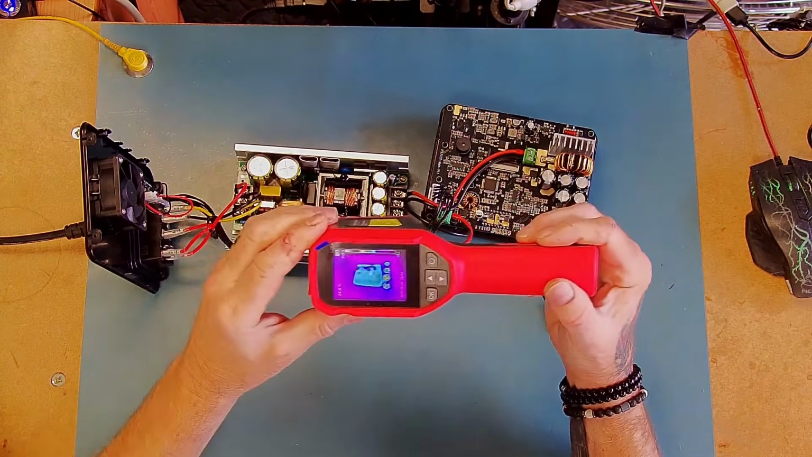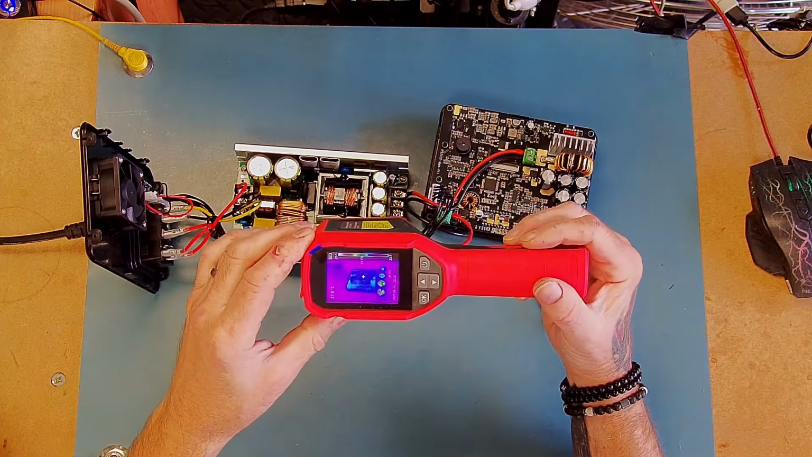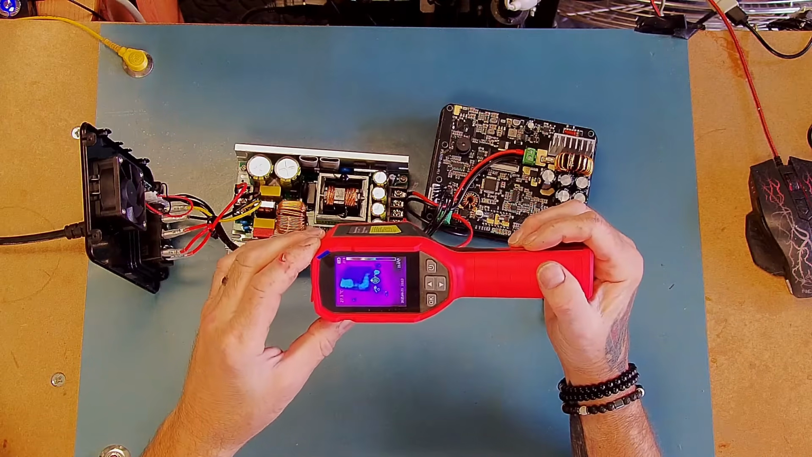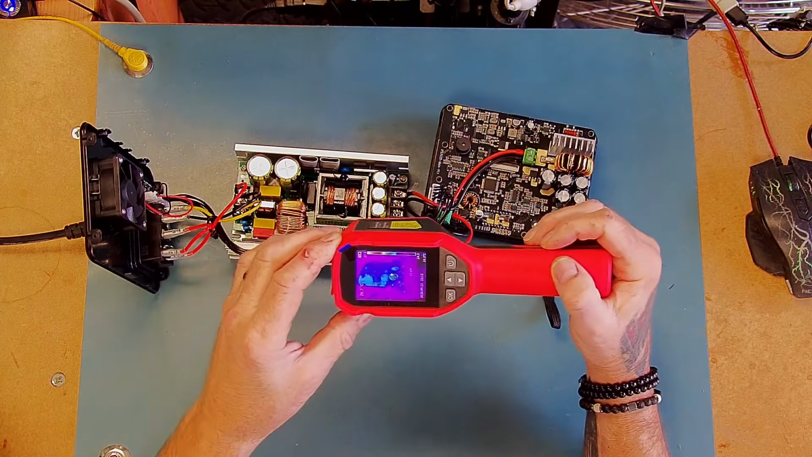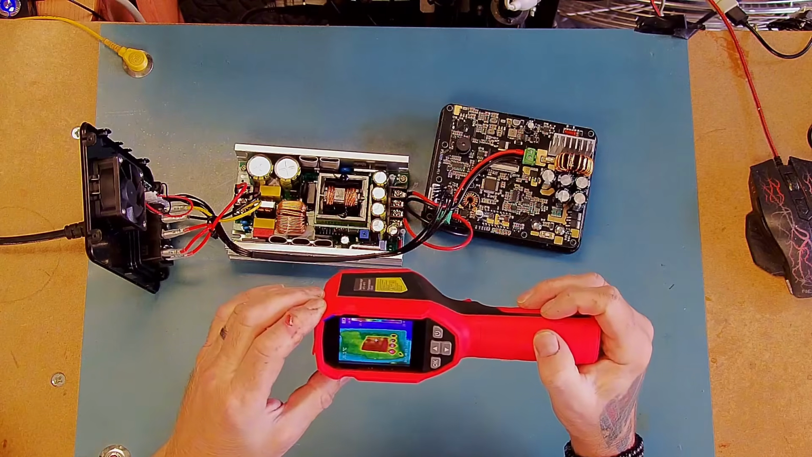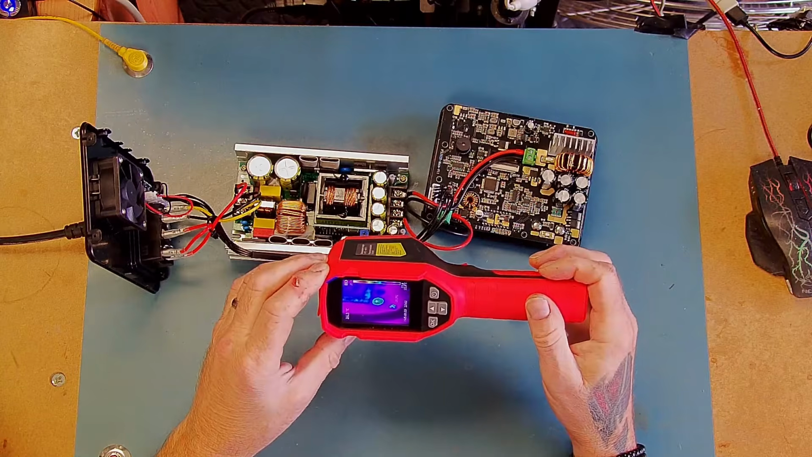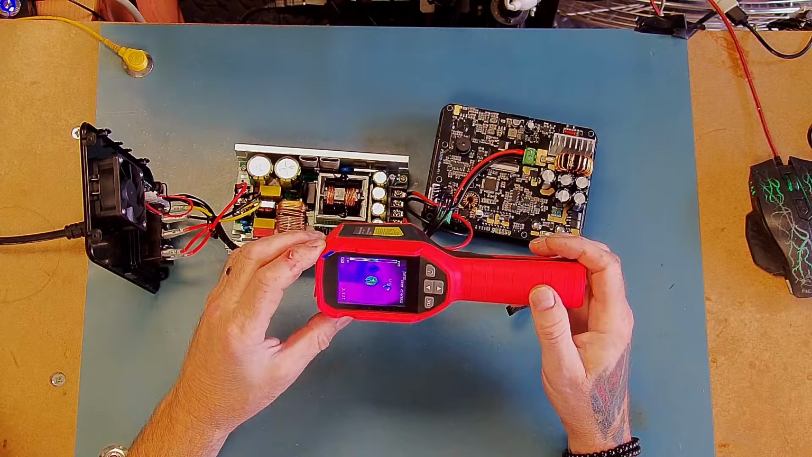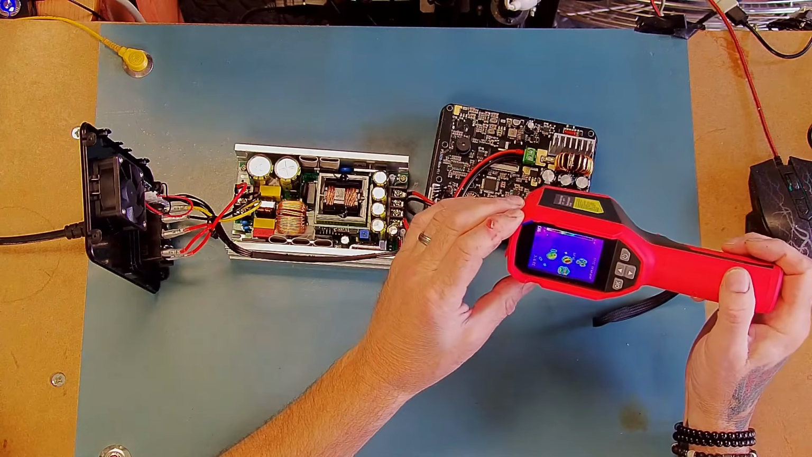So let's just have a look through the thermal camera. Unfortunately, I haven't got a particularly high resolution thermal imaging camera, but this should do the job. So I have let it cool down a little bit, so we can see the transformer there is at 28 degrees. The hottest part appears to be one of the capacitors, which is currently at about 28 degrees on the power supply.